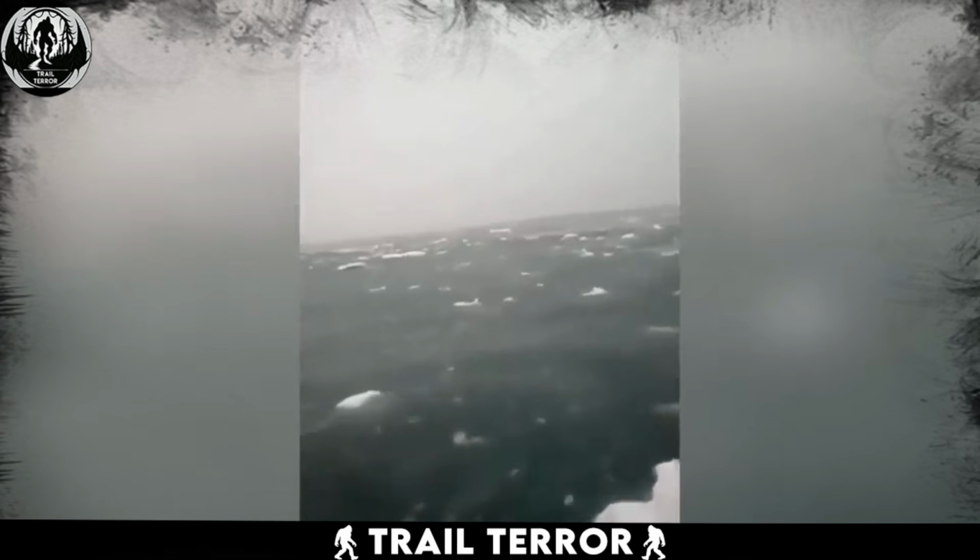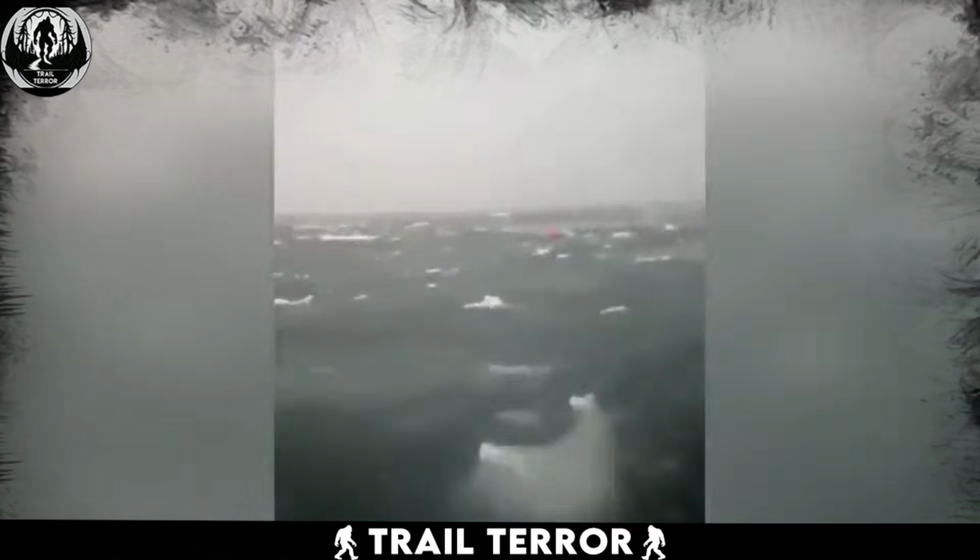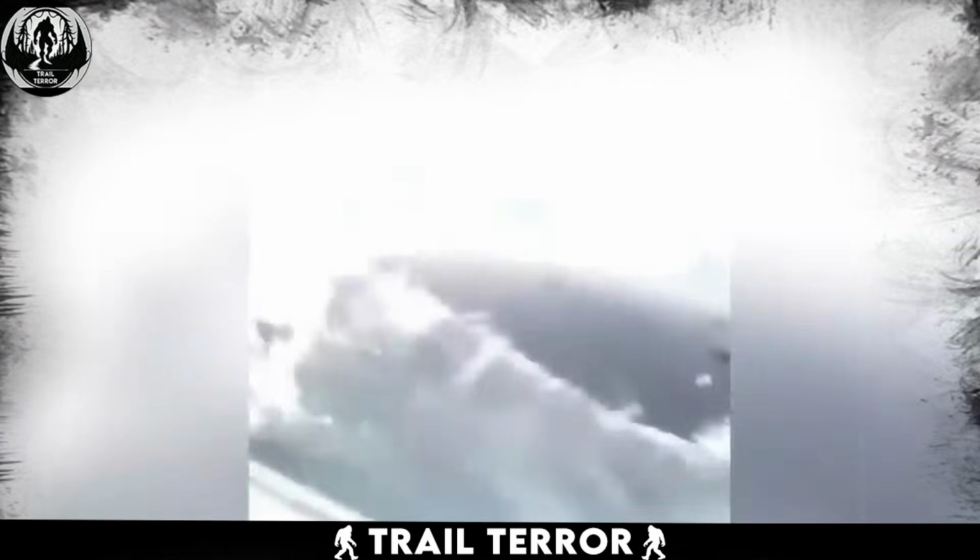So you can just imagine what a terrifying experience this might have been for the fishermen. Thankfully, all it did was give the men quite a good chase and then left them alone.